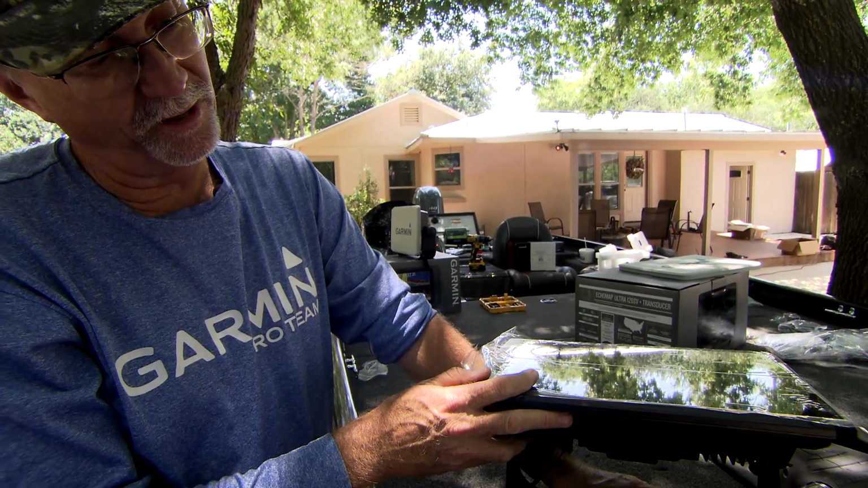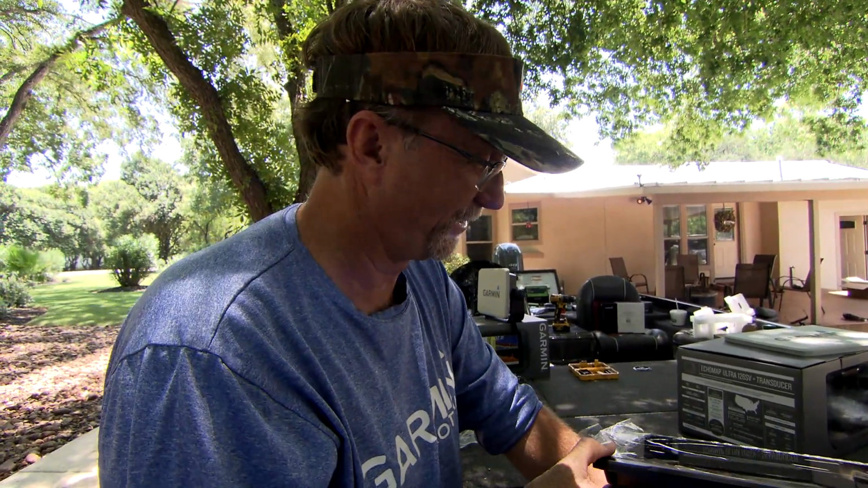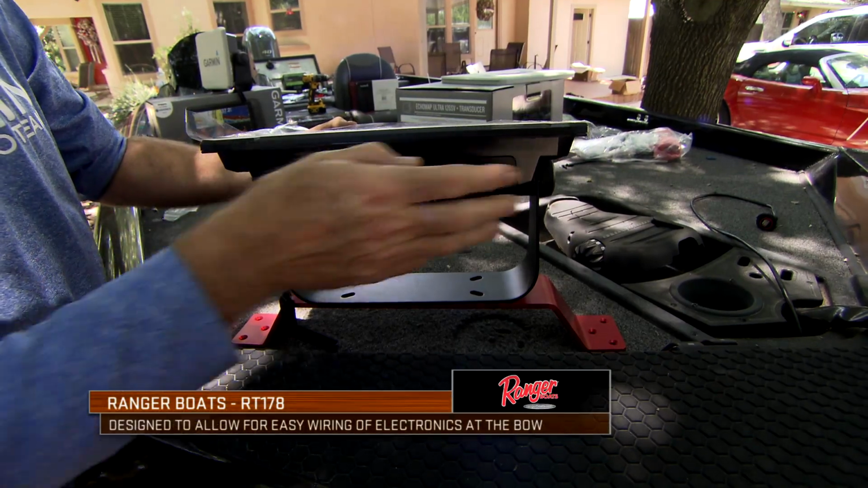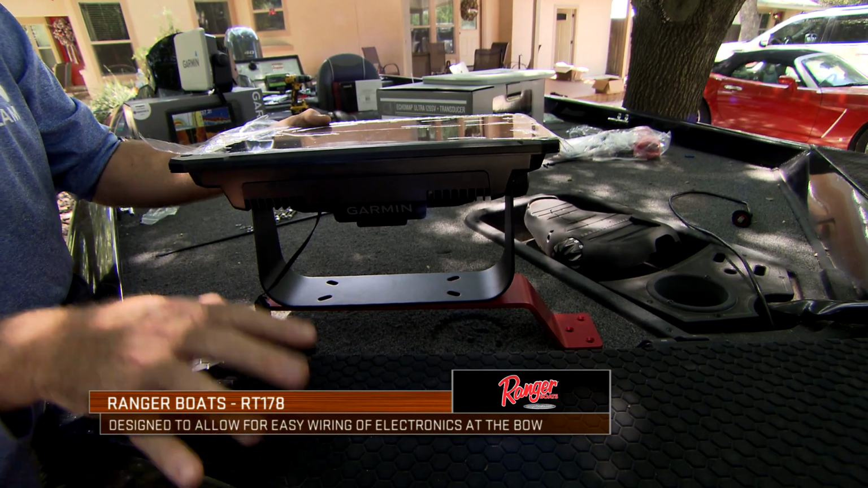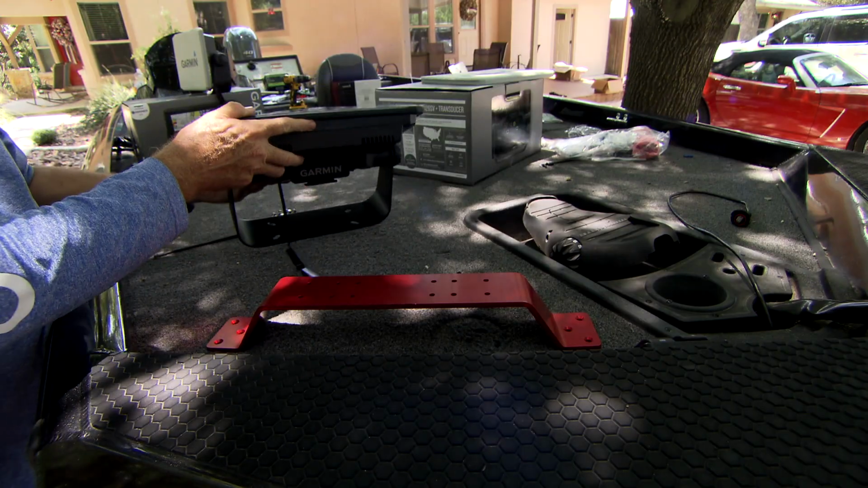And I actually like how elevated this is going to be. You know, my eyes are getting a little old. I'll get as close as I possibly can. So we're going to go ahead and lock everything down exactly the way we see it right here. We're going to go ahead and start running our wires through this tray. This Ranger RT178, like all the different Rangers, is set up for easy application, easy use to be able to run your wires and have it rigged out.